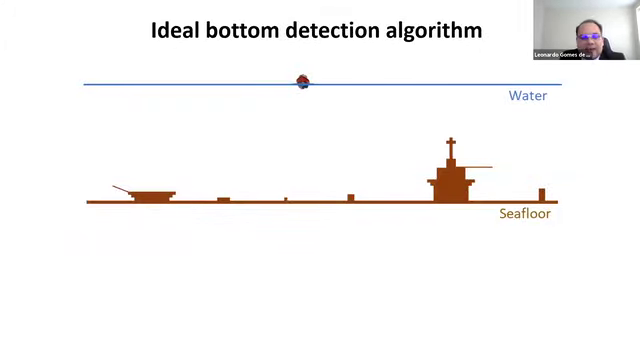Now that we have seen everything we have, let's think about what would be an ideal bottom detection algorithm. It should be able to detect the seafloor and other targets from a minimal acceptable dimension, regardless of whether it is in a vertical, horizontal, or oblique position, and regardless of its aspect ratio, being higher than wider or wider than higher. The question is, do we have an ideal one? Let's see one problem.